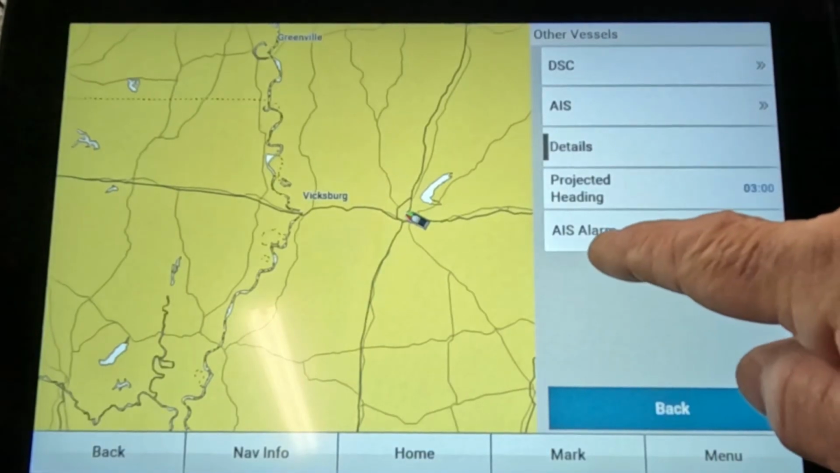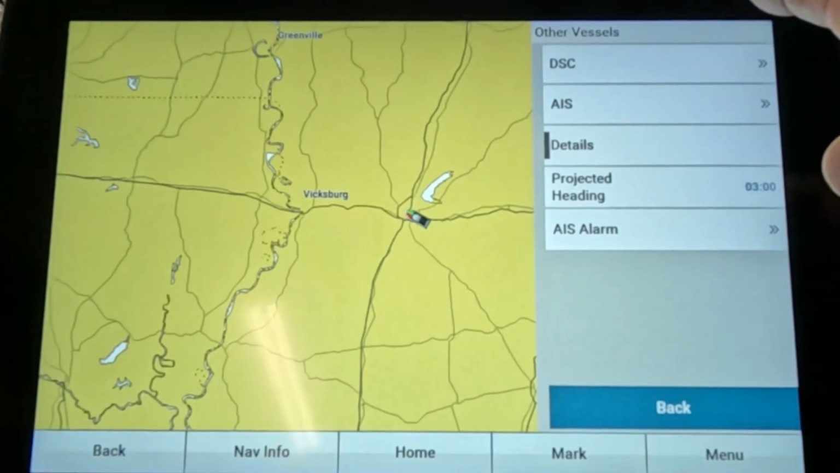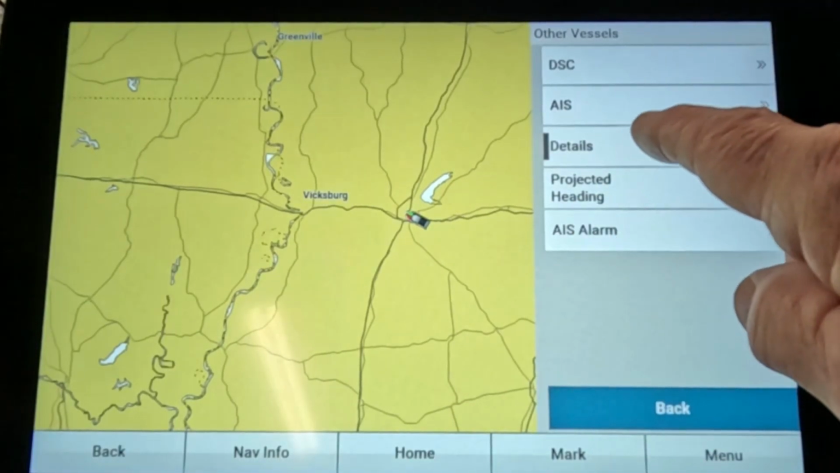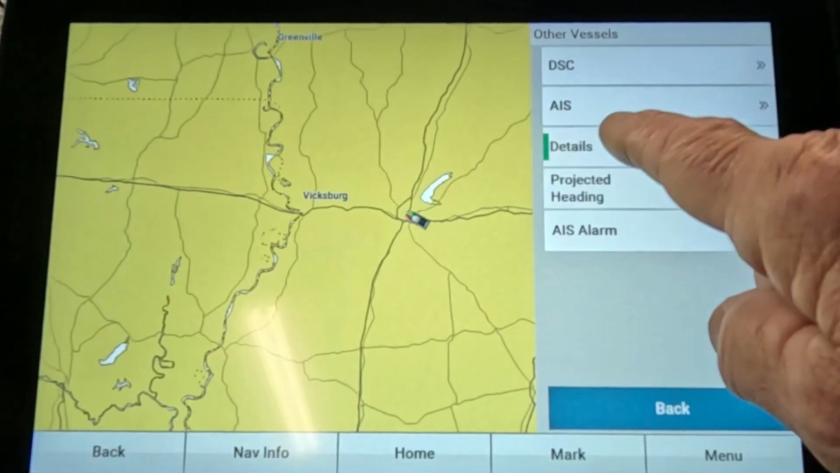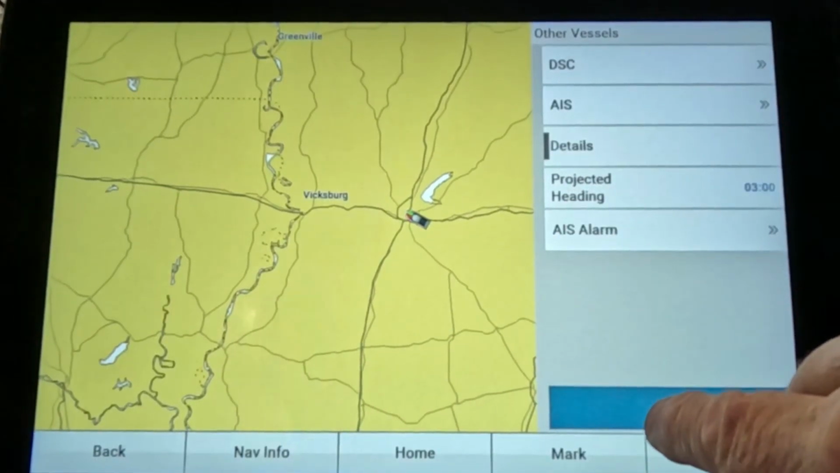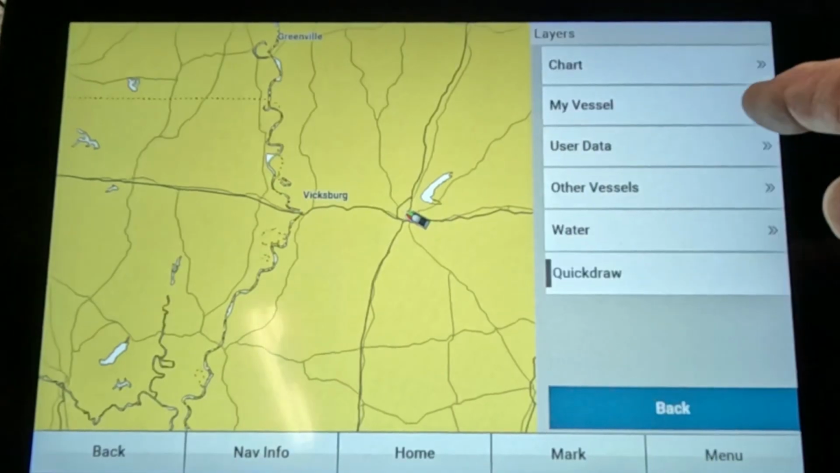Other vessels, which you've already set up before when we talked about it a minute ago, the AIS alarm and stuff. Now details, you can turn on more details. You have to just kind of play with this stuff to see whether you want it on or not.